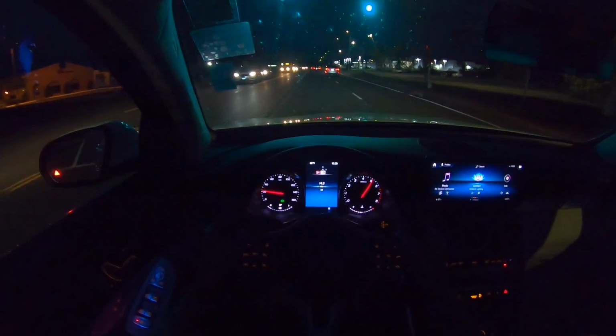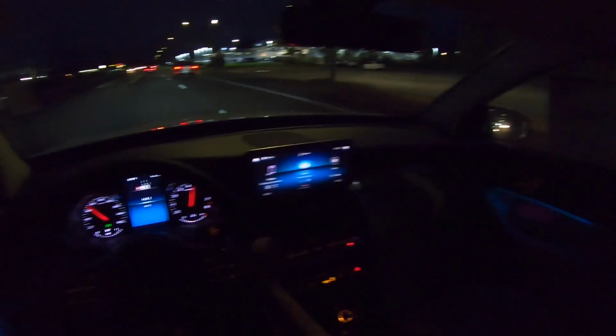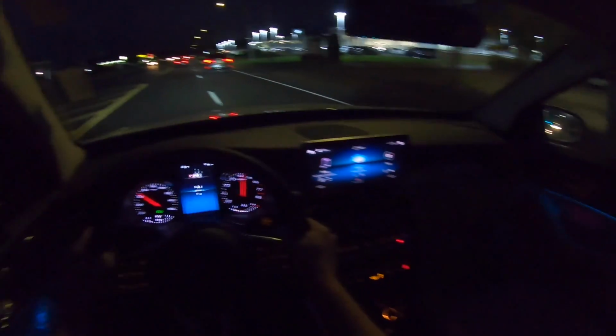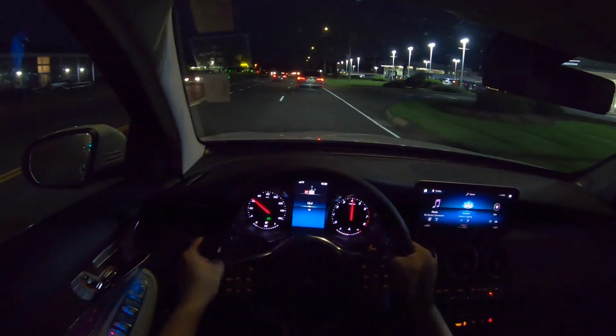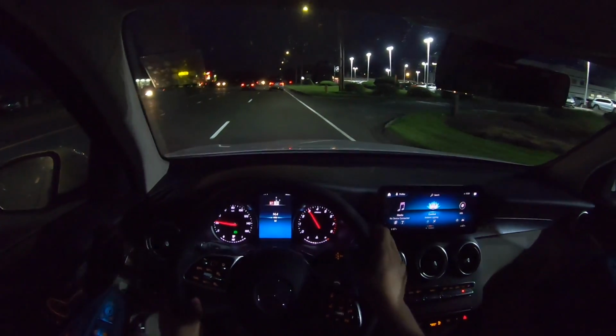Oh my god. This thing is actually really fast. I did not even expect that from this SUV. But wow, this thing is fast.